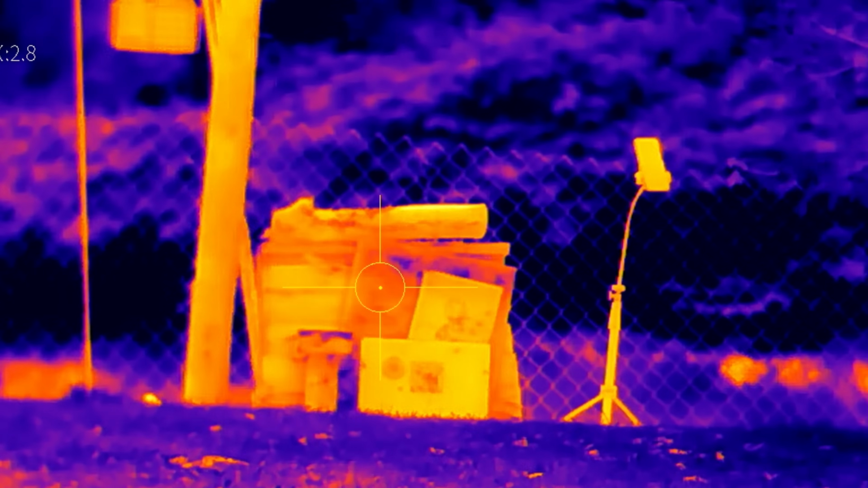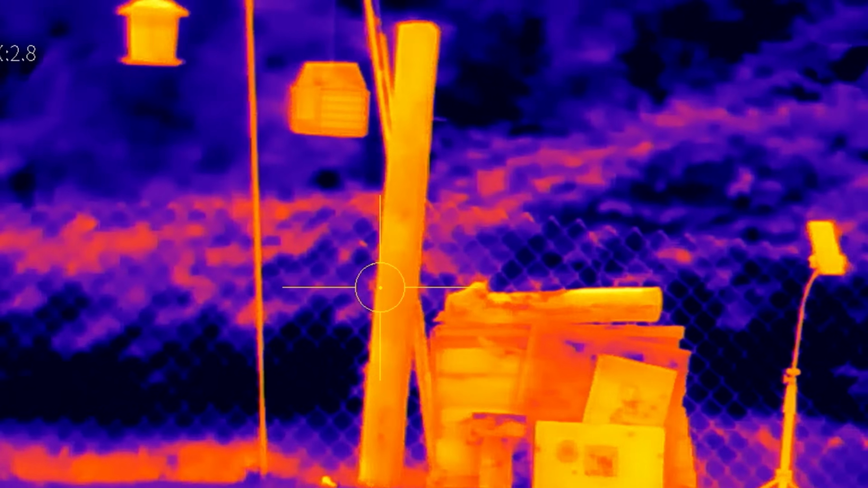White hot, it's the opposite of black hot. Anything that's whiter is going to have more heat. Sepia, not a big fan of this one. Everything's kind of got that red, a little bit of a white hue. Ironbow, rainbow.